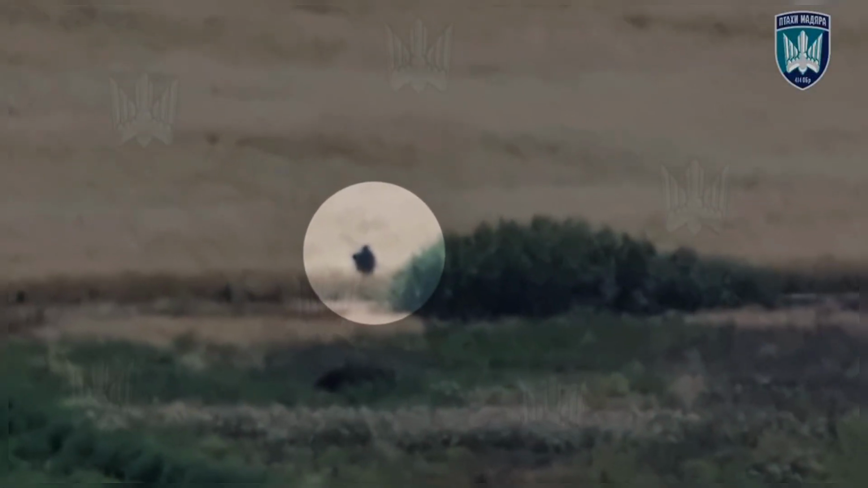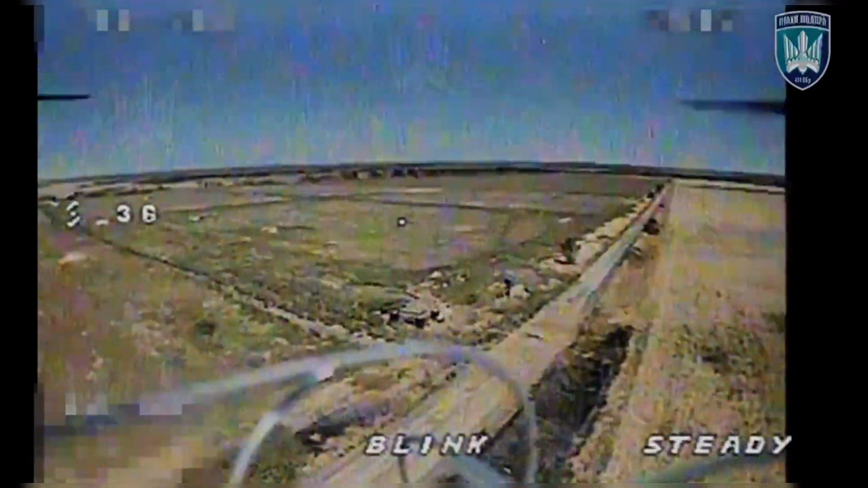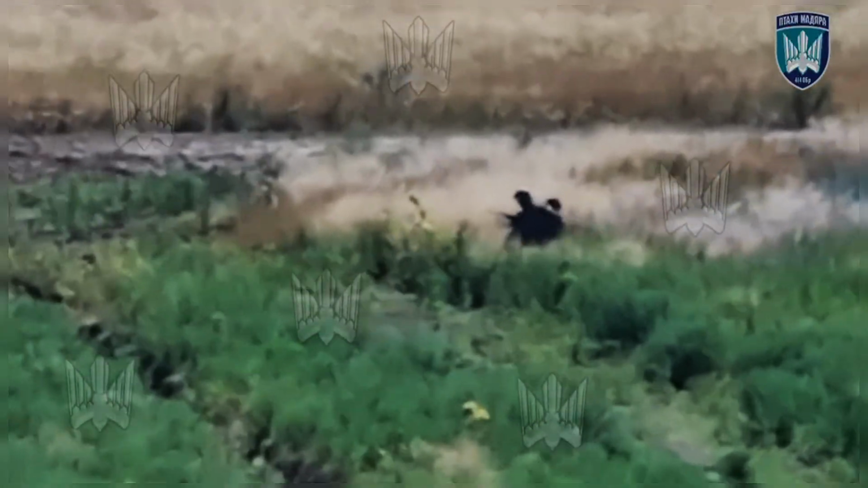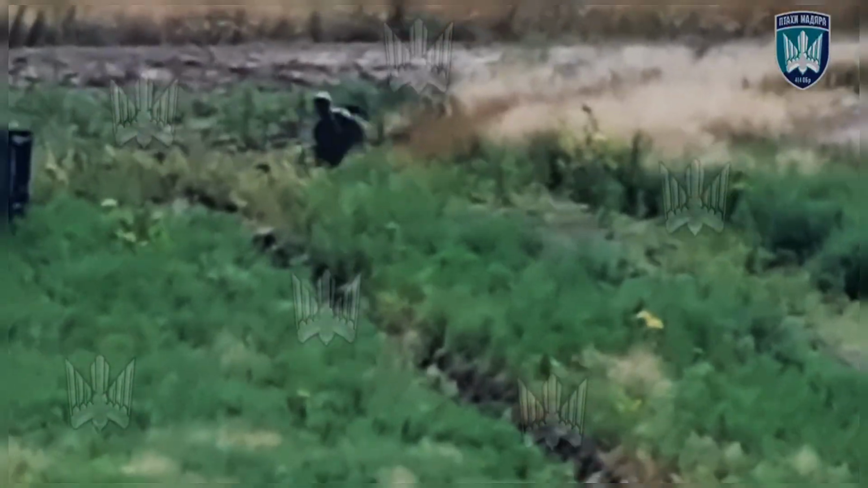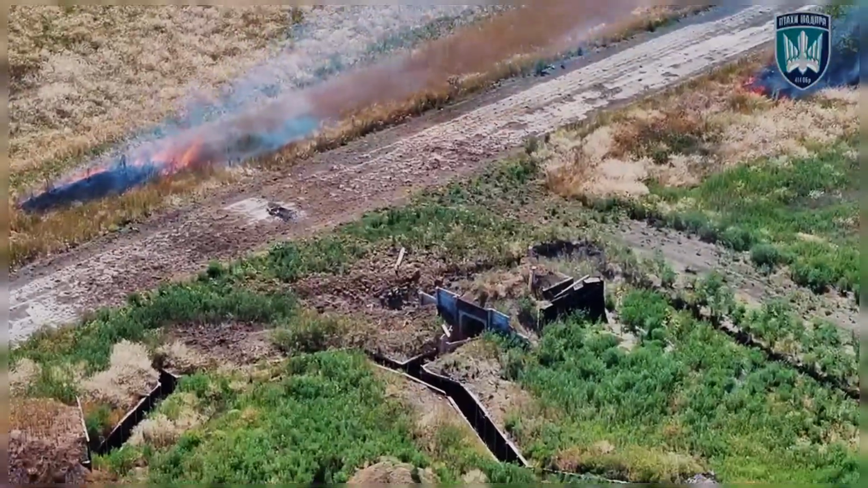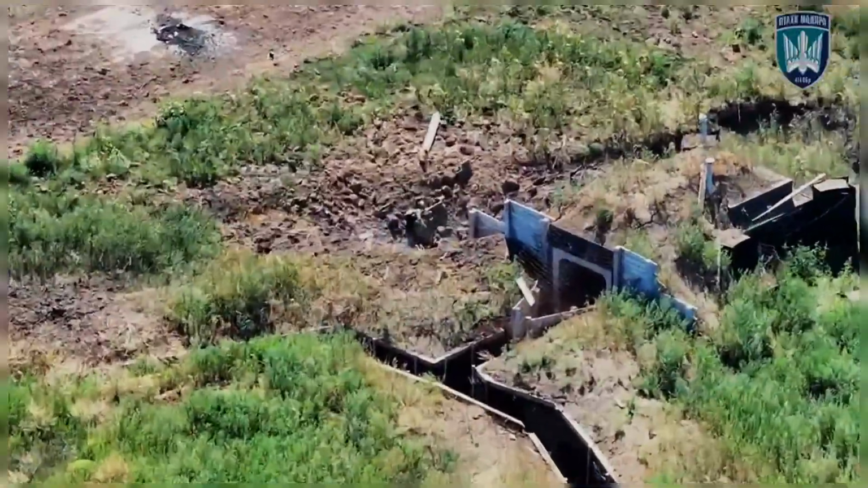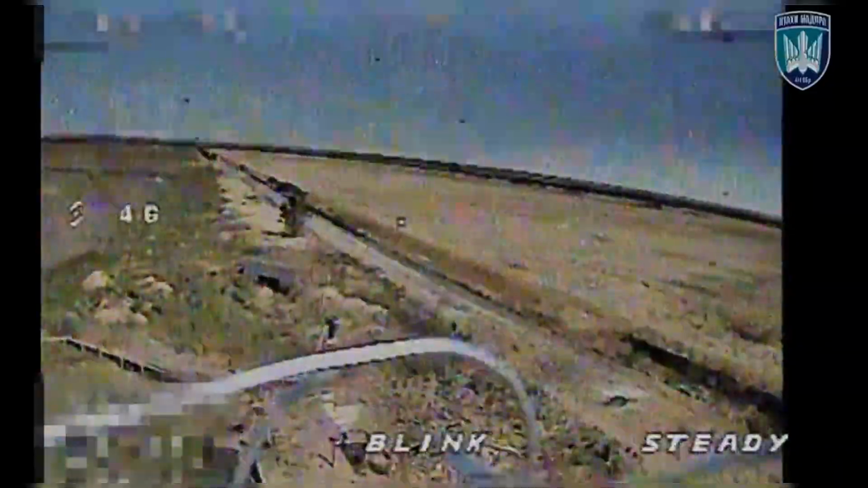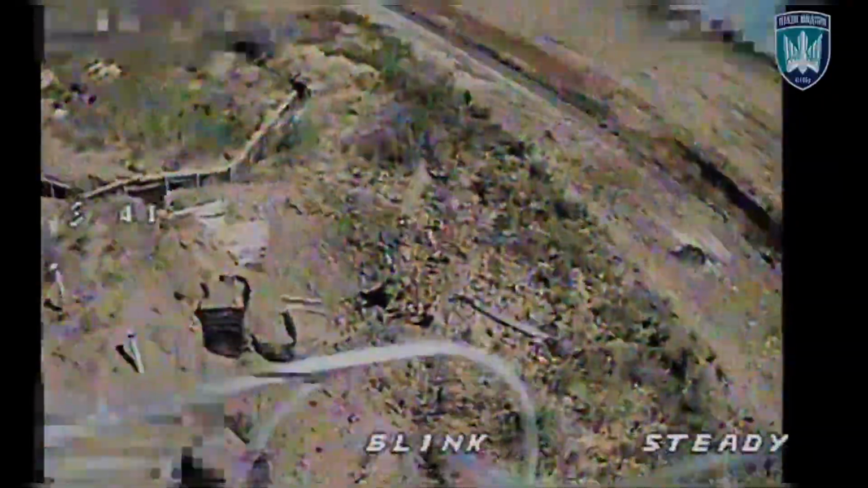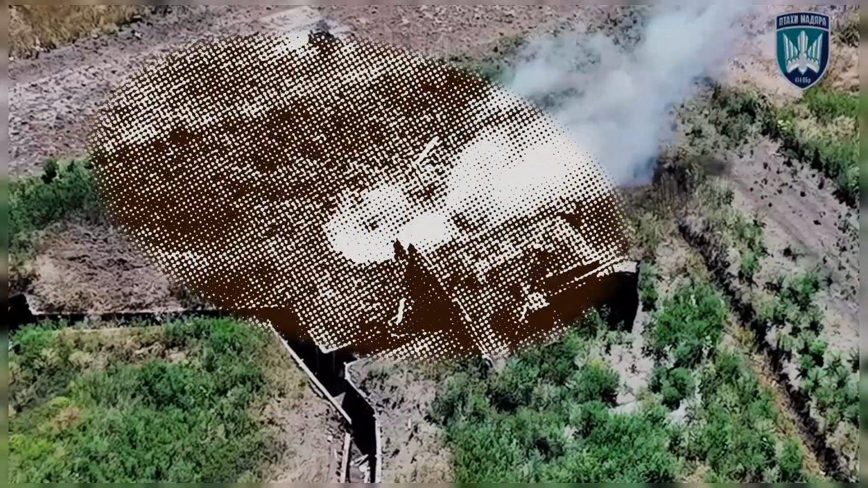Across an open grass field near the front, a lone Russian soldier moves cautiously, his steps quickening as the faint hum of a drone fills the air. Panic takes over. He sprints toward a shallow trench, throwing himself inside for cover. From above, a Ukrainian FPV drone circles patiently, tracking every movement through the narrow line below. Seconds later, it dives, following him into the trench with pinpoint precision. The impact is silent, final, and controlled. What looks like refuge becomes a trap.